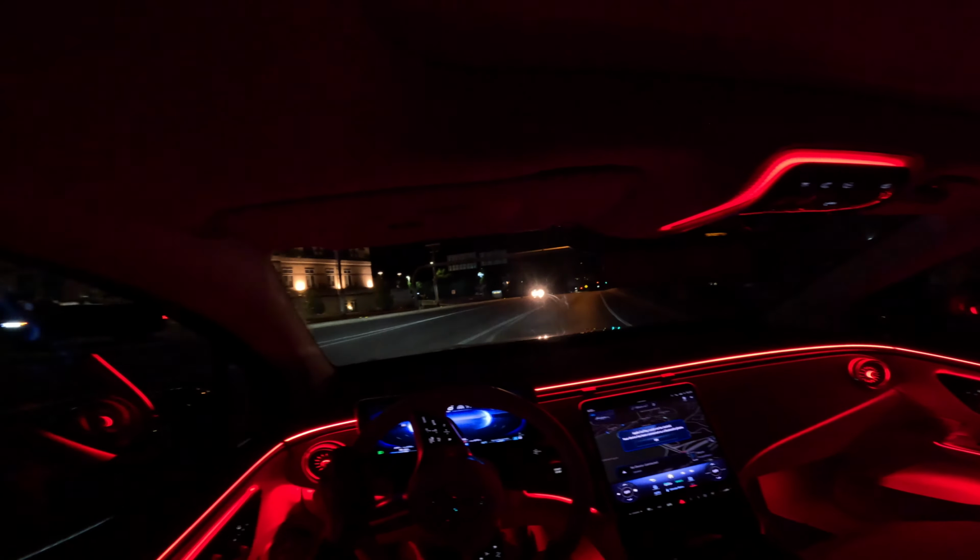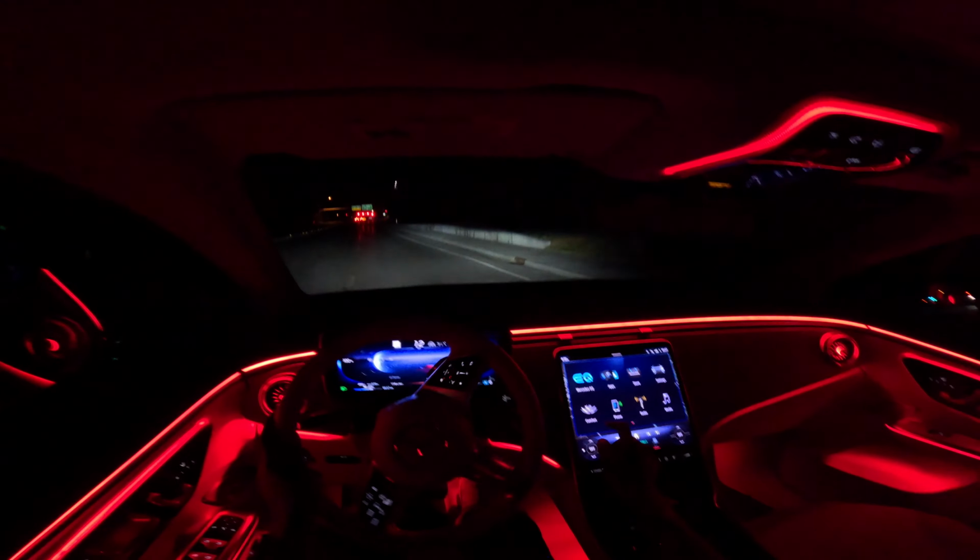So in addition, this car has a number of options right here. We began with the EQ menu. Let's just make a U-turn real quick. There is an EQ menu. It shows you the charging, so you can find a charging station, and shows you the percentage of range left and charge.